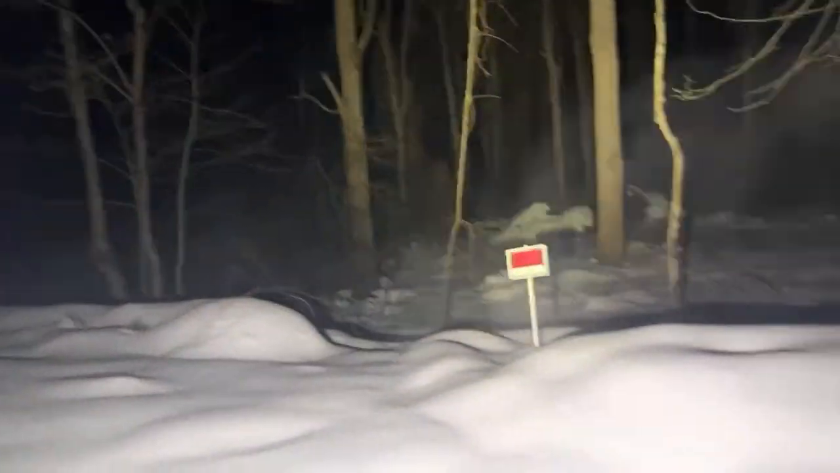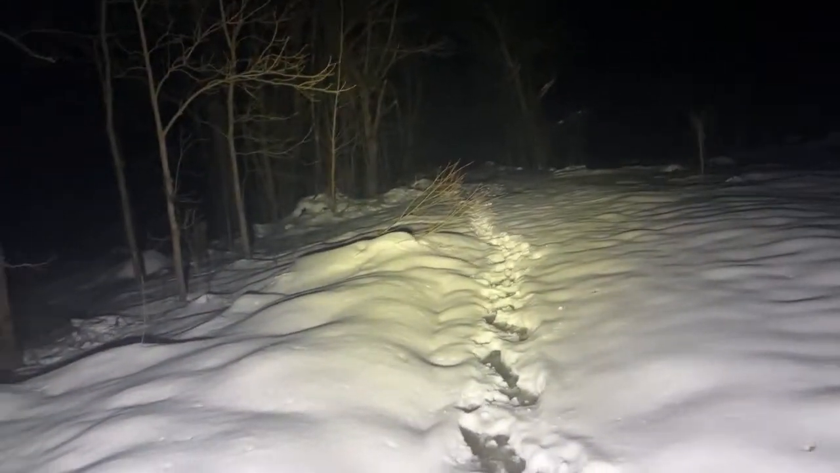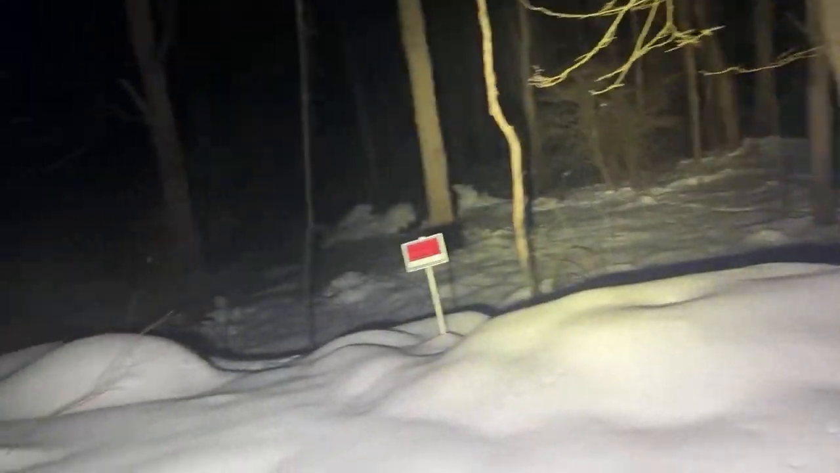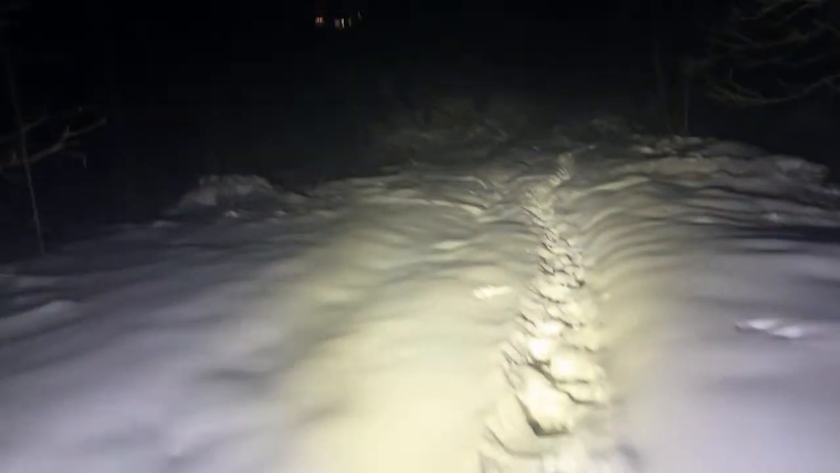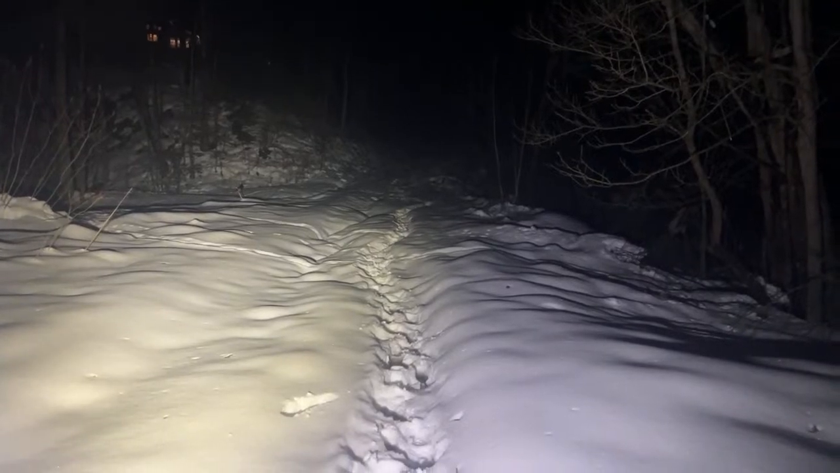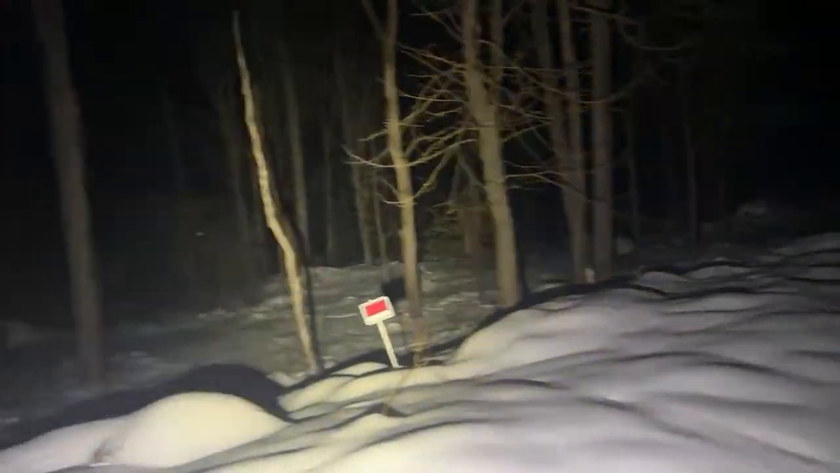Yeah, this is treacherous walk here. Well, so far, we had a few creepy things happen, but it's been overall abnormally uneventful.